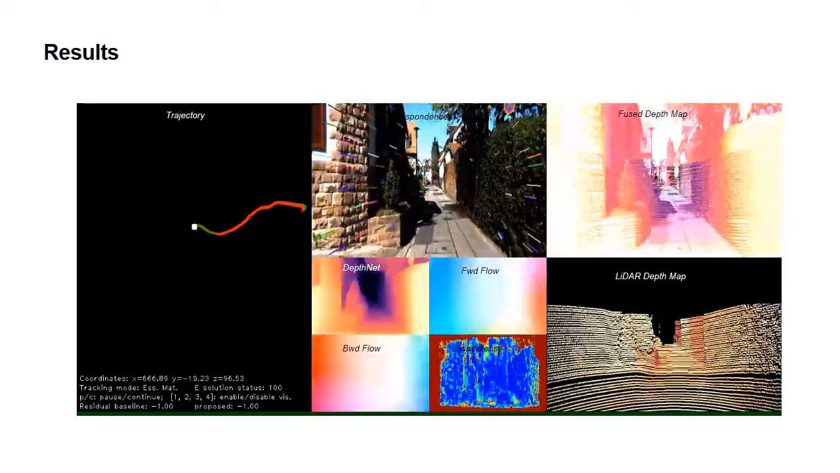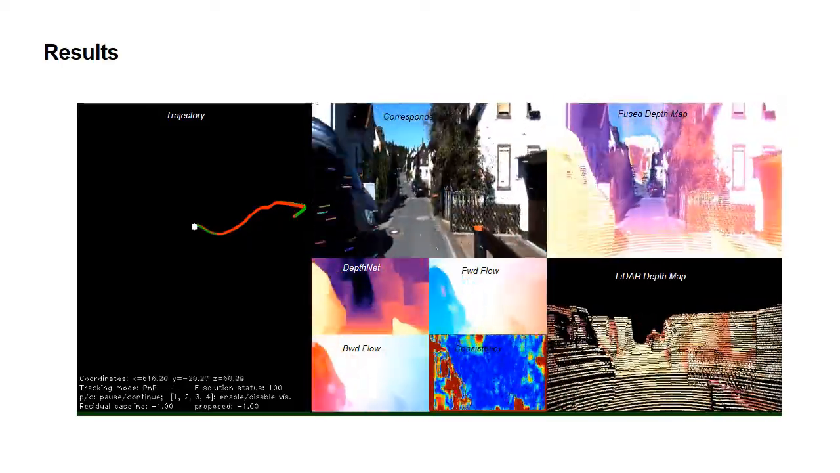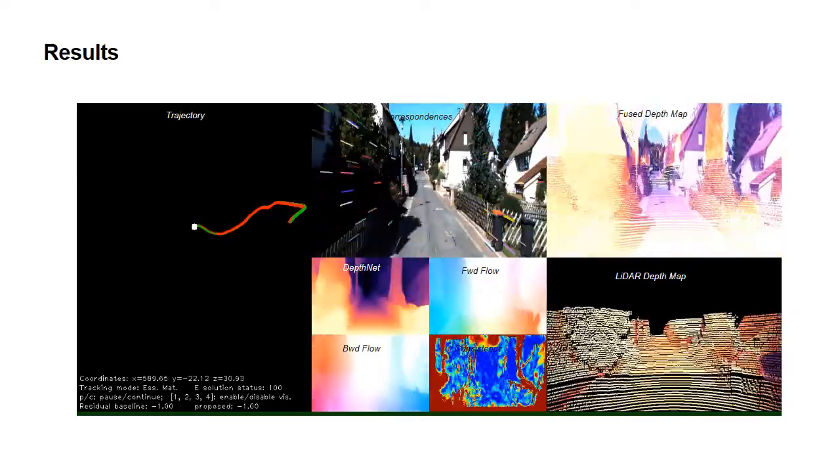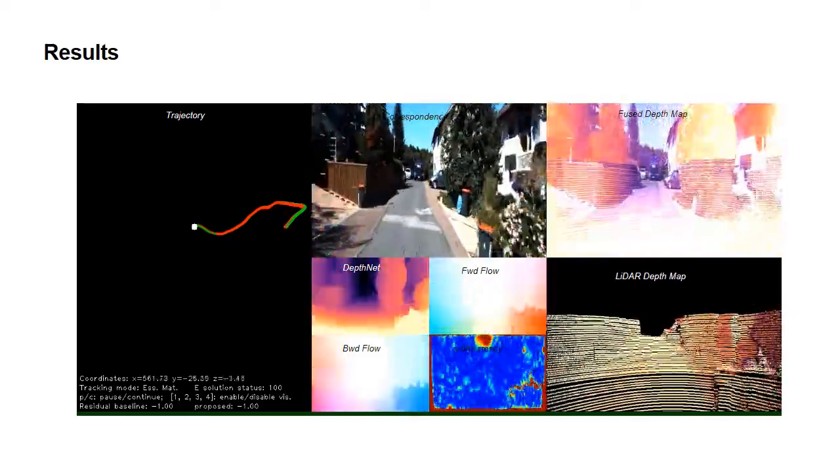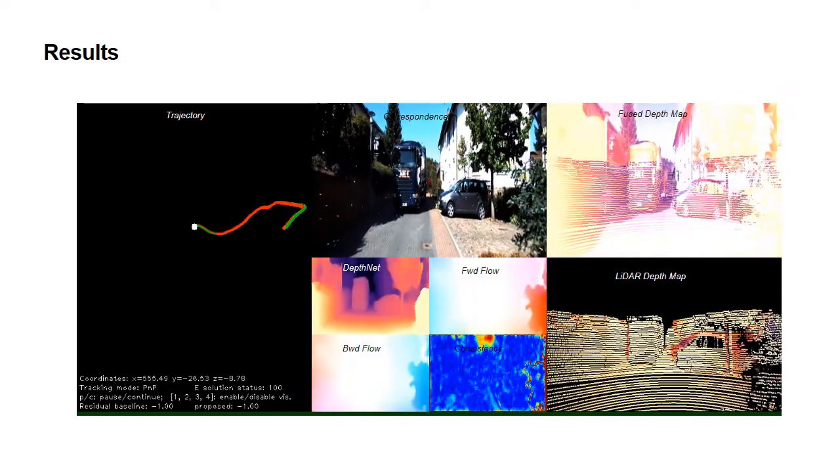These two sensors are complementary. That's why the resulting depth is more accurate. Using the fused depth and feature correspondences, we recover the pose. The computed trajectory is presented in green, while the ground truth is red. As shown from these results, our proposed method produces good pose estimation. Compared to the works in the literature, we either outperform or produce comparable pose estimation accuracy.